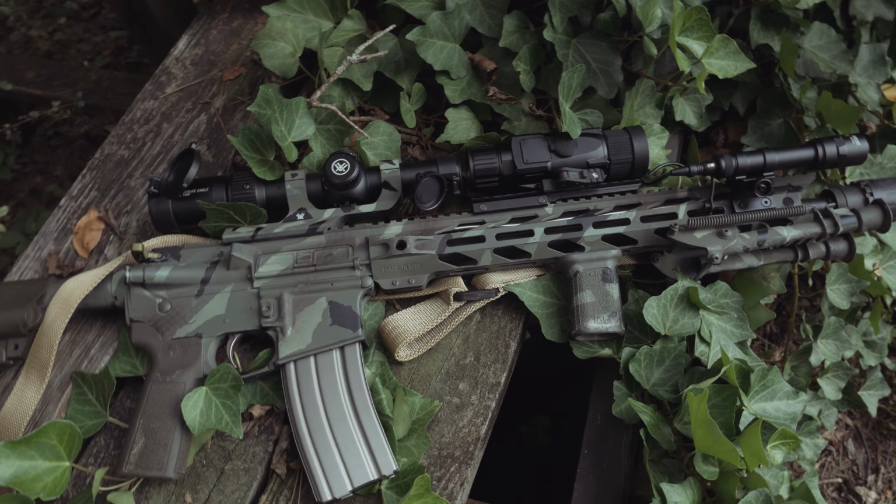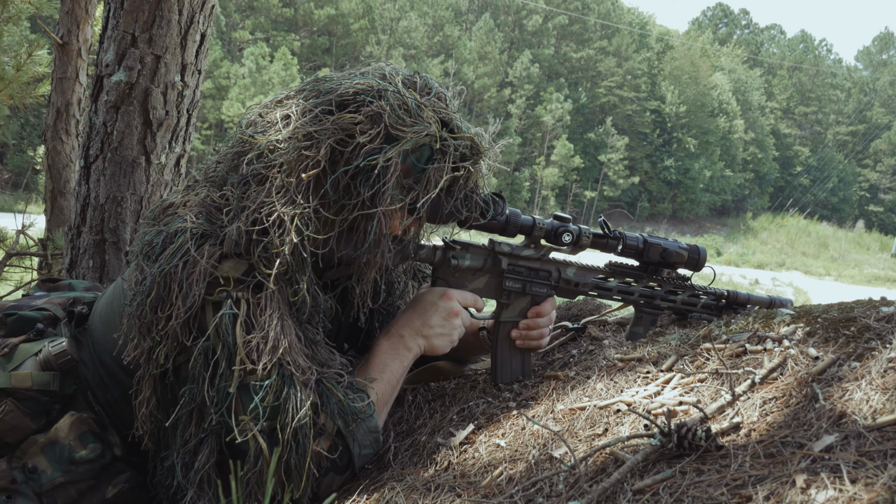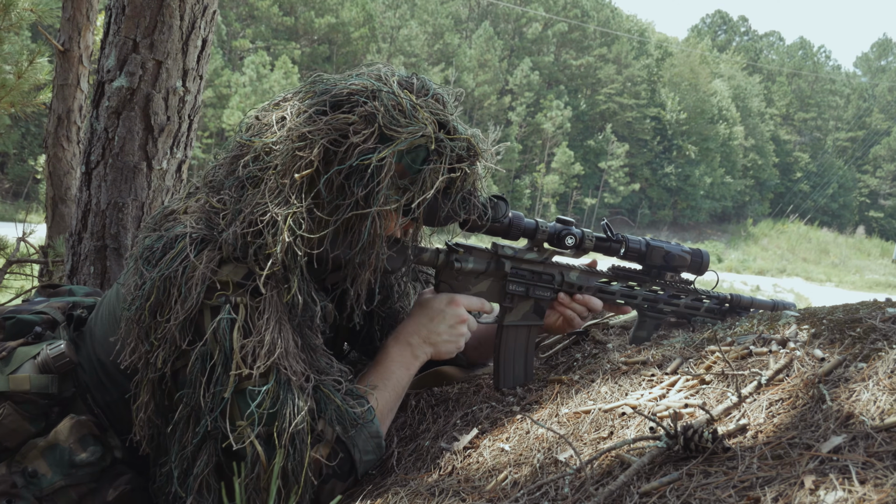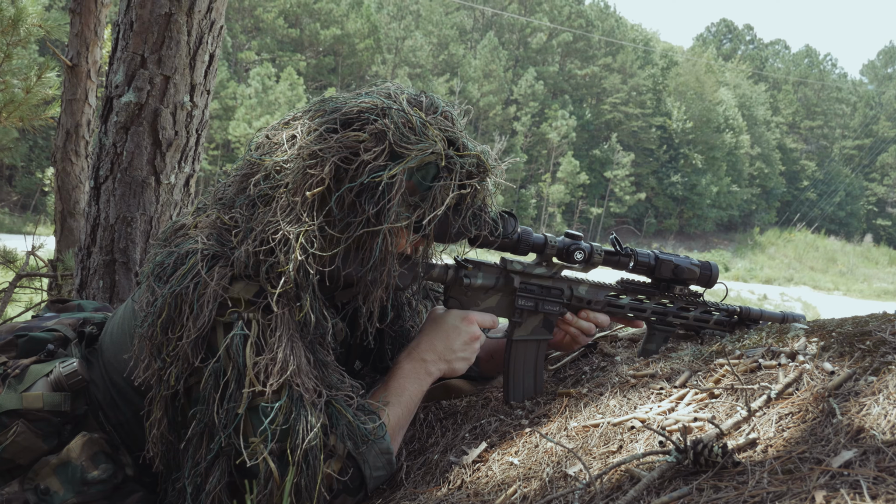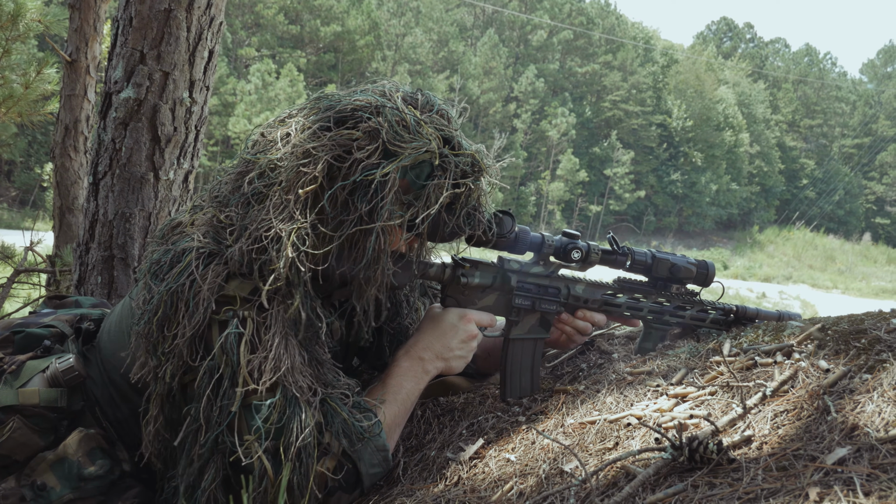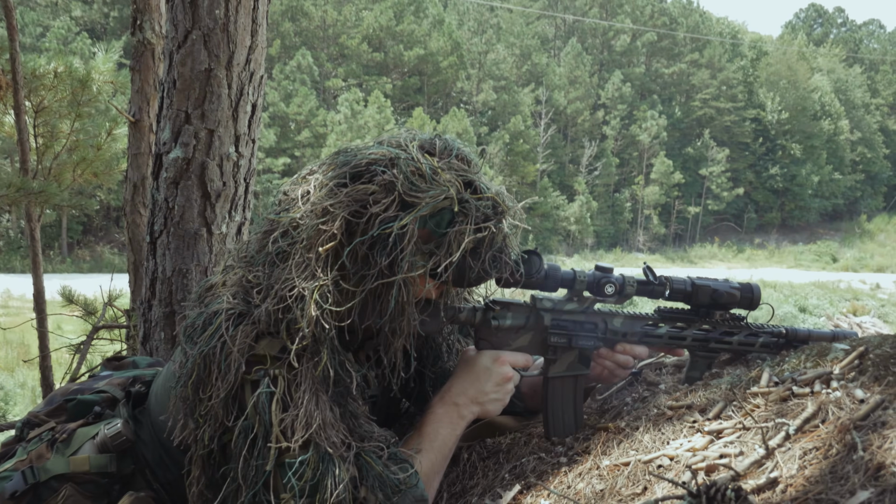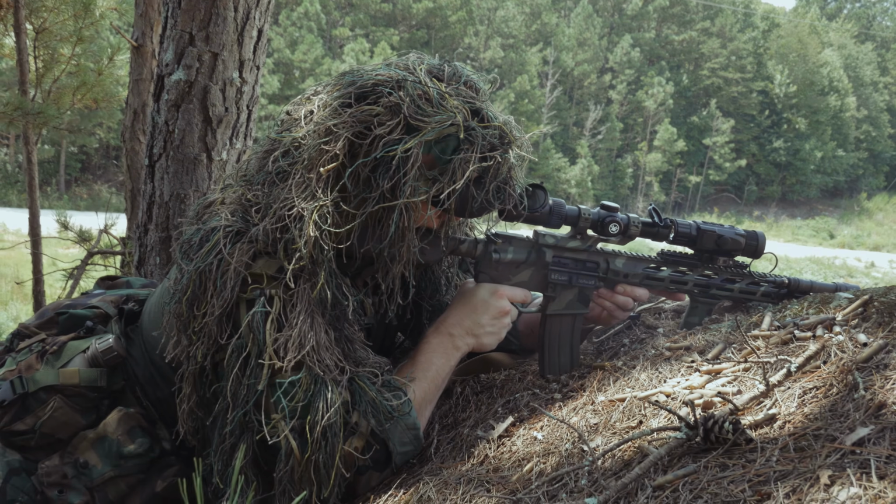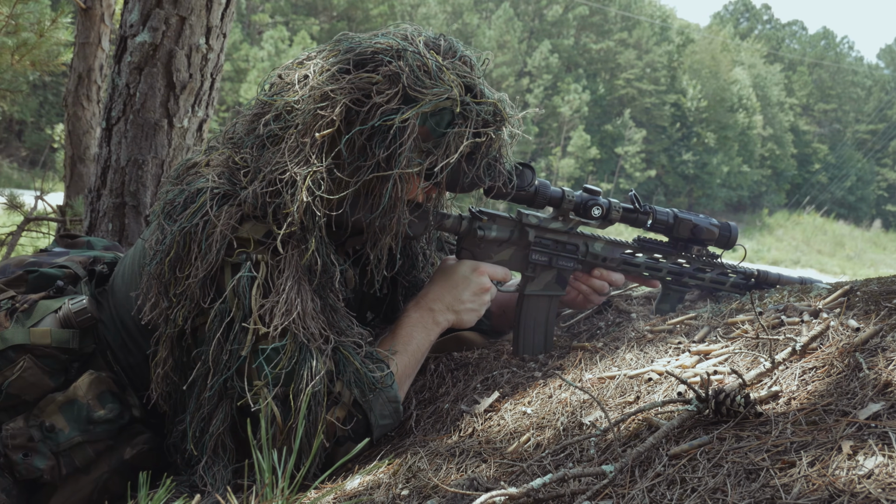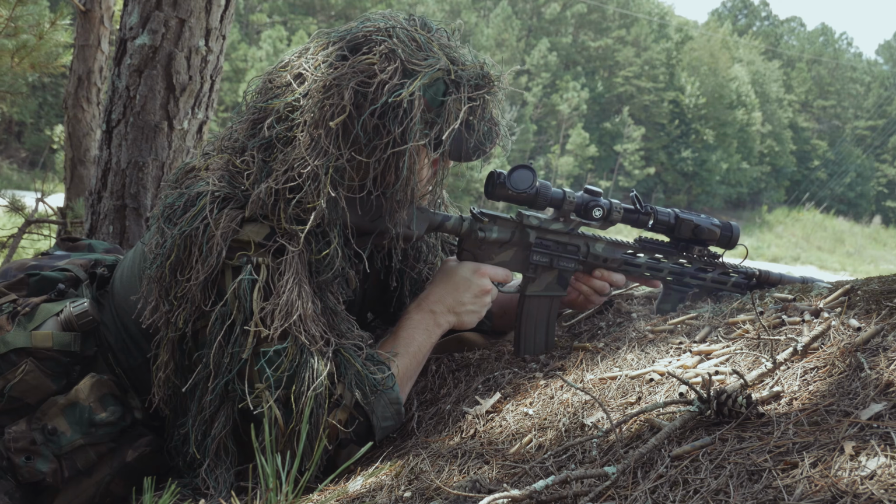Having that thermal option is a true game changer, because you can notice if something's alive or has body heat out there, and you can kind of make the shape out. And this comes in at such a great price. There's a really good sale right now where I want to say it's sub $800, which is just crazy for a setup like this. So let's get into the functions that it has.